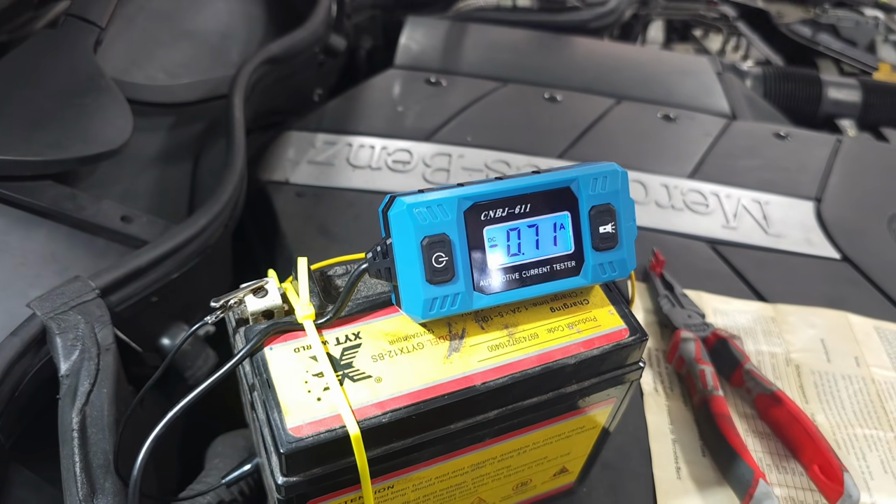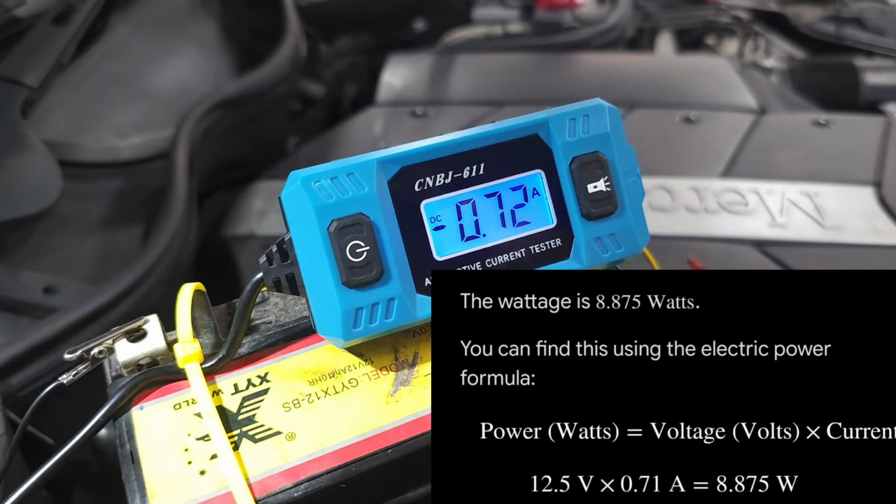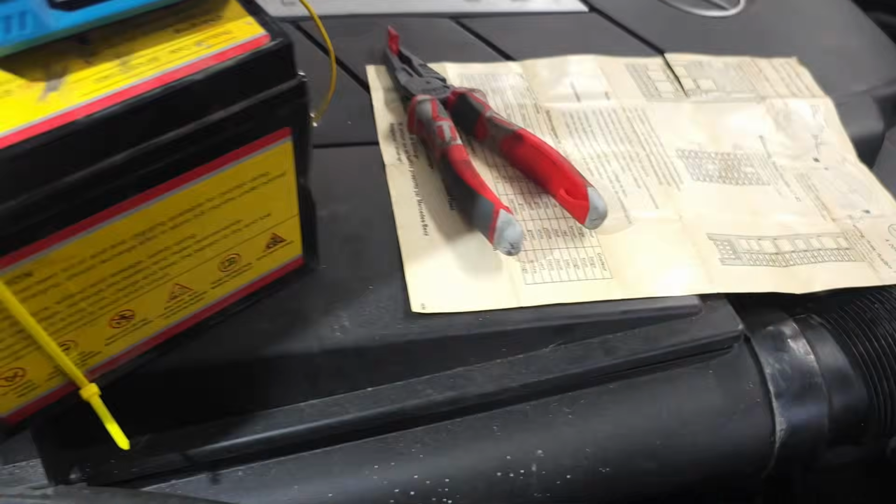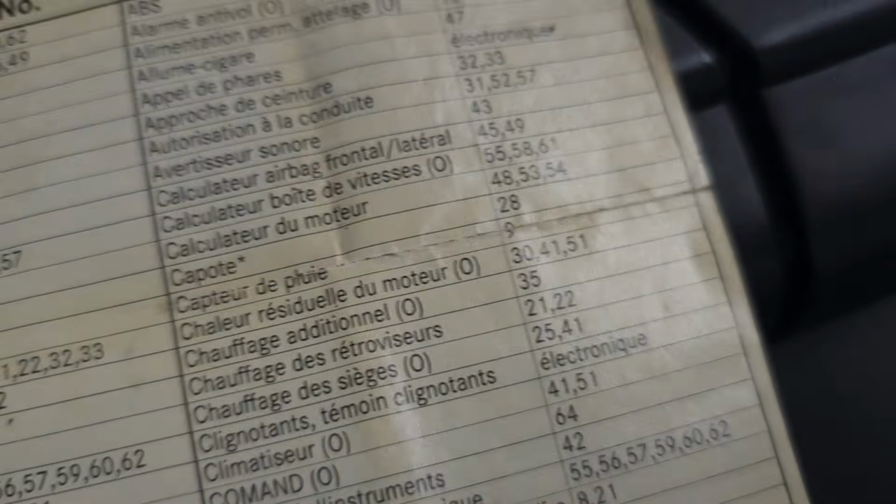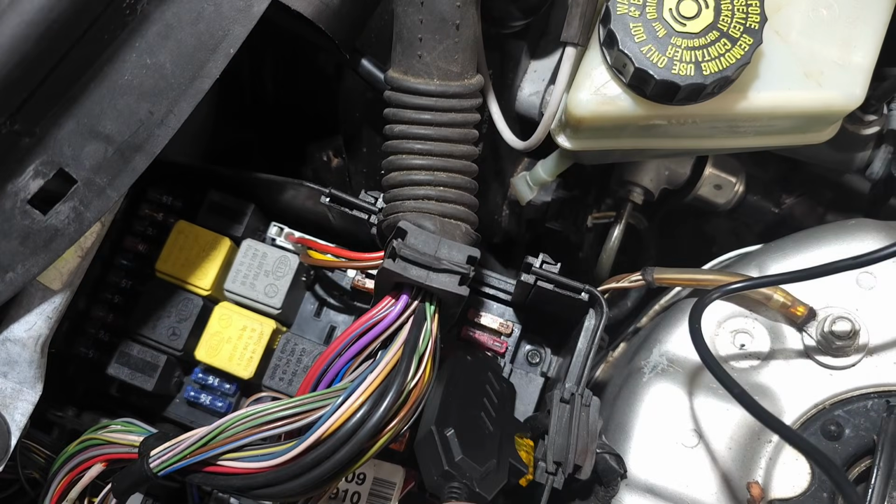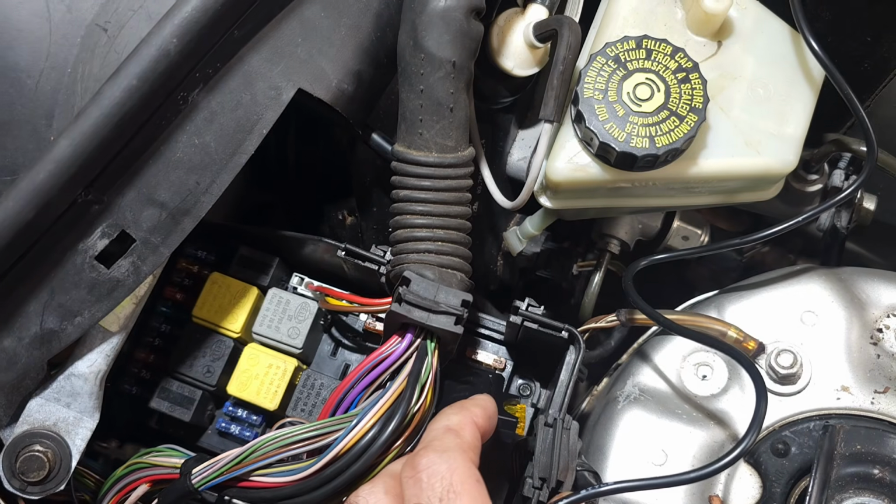It's 0.72, and if we multiply that by 12 volts, that's a lot of current, and this is the command unit, as you know. It's number 64, and 64 was the command unit. This time we were lucky because number 64 was basically over here, and we actually knew what we were doing and what was drawing the power.